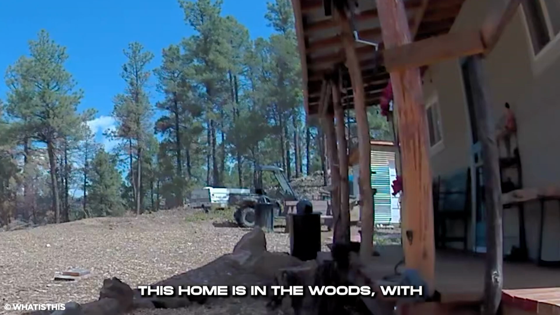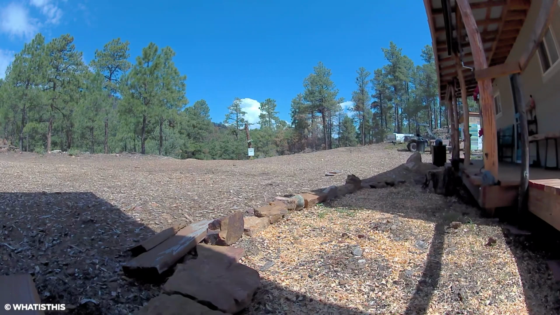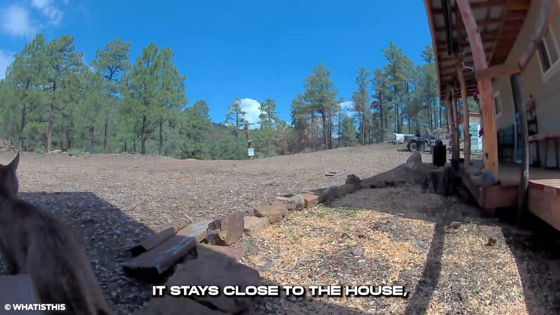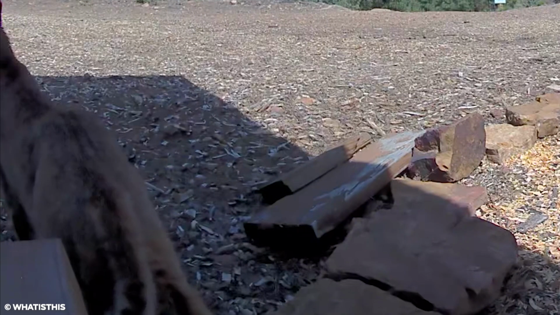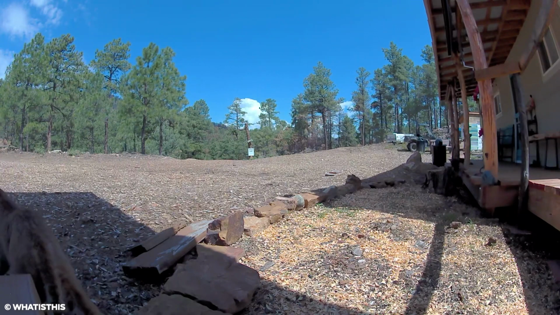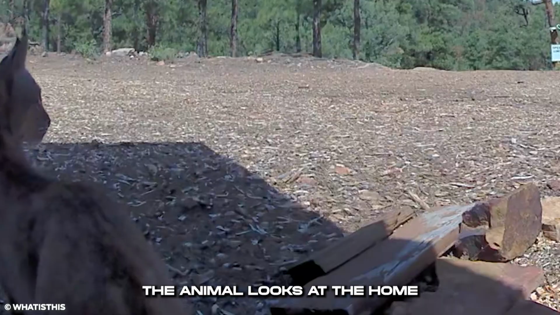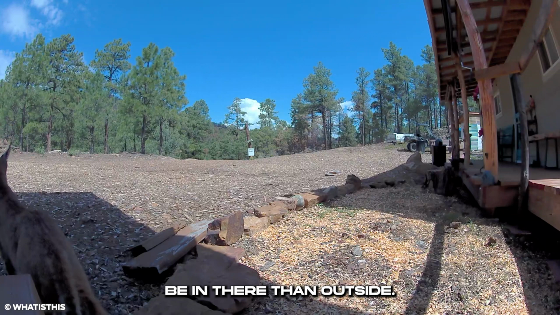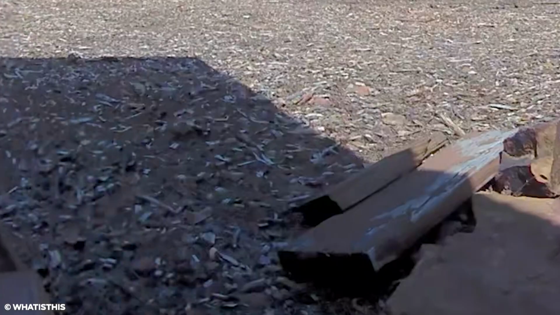This home is in the woods with a trail cam set to monitor what happens when they are away. As expected, an animal passes by the house. It stays close to the house, watching the woods with its tail wagging nervously. The animal looks at the home longingly, preferring to be in there than outside. Knowing it can't stay any longer, it leaves.